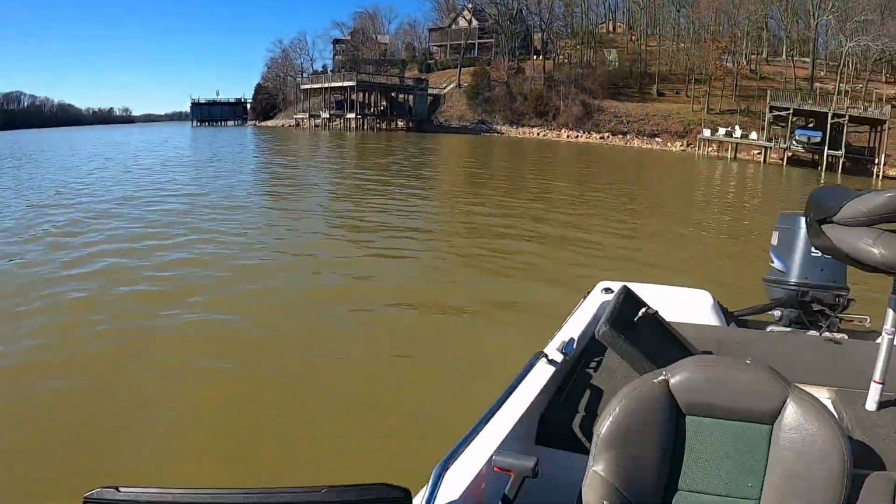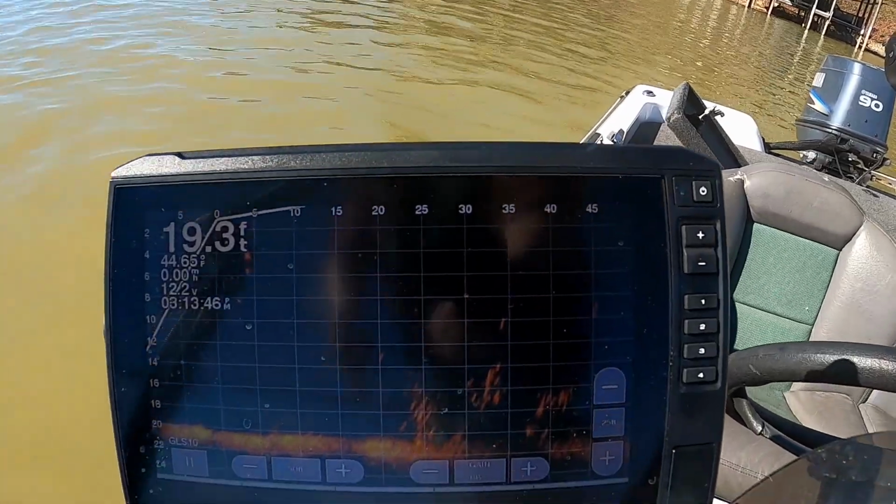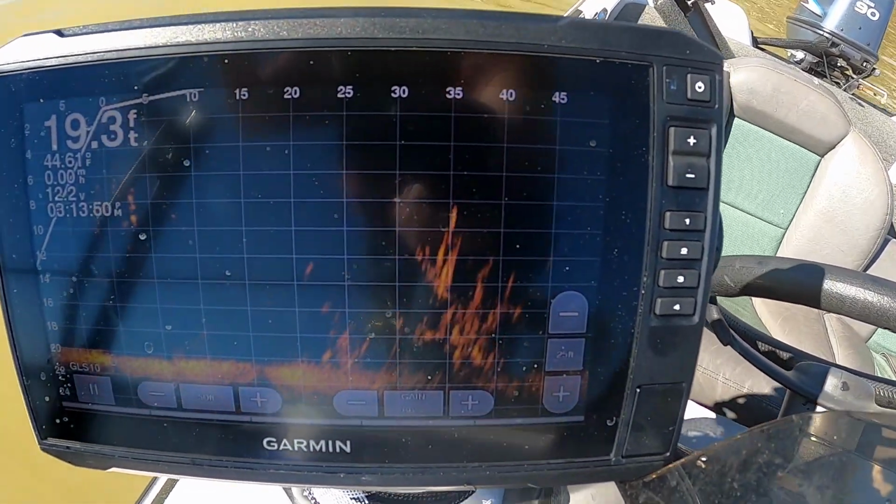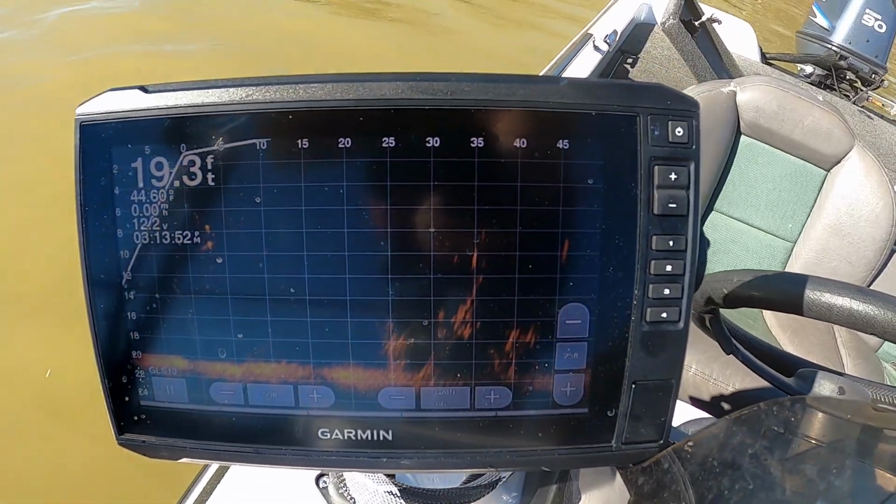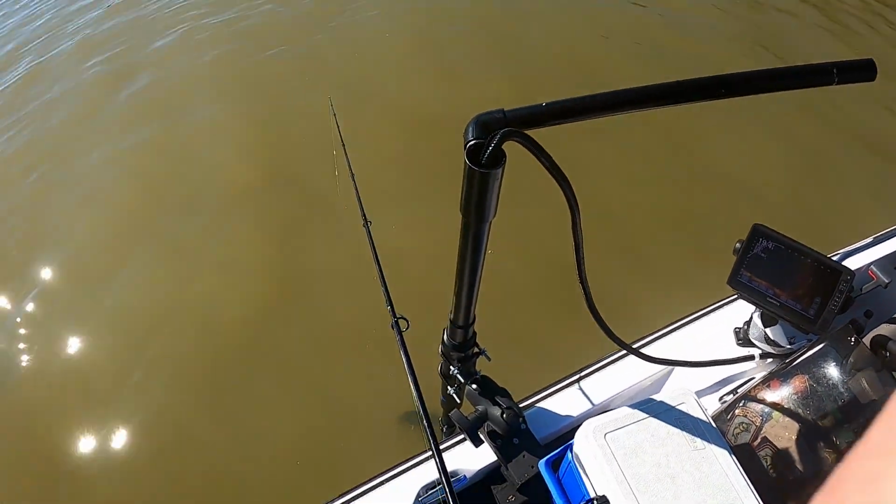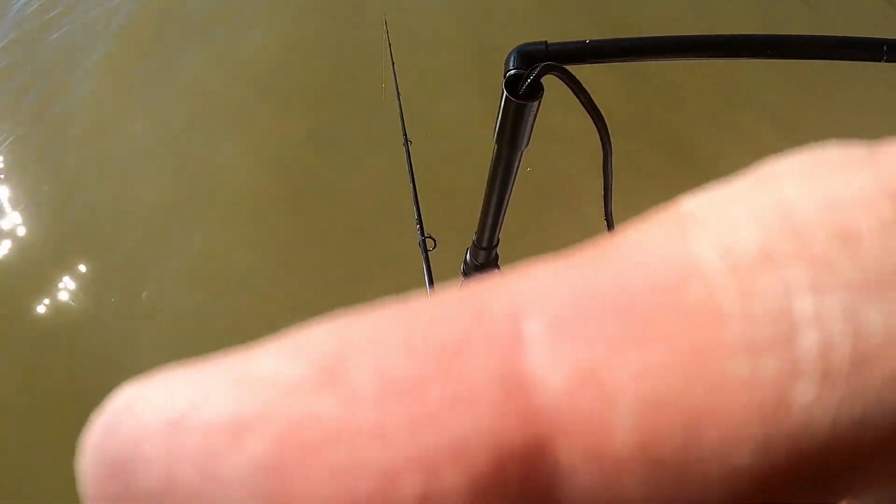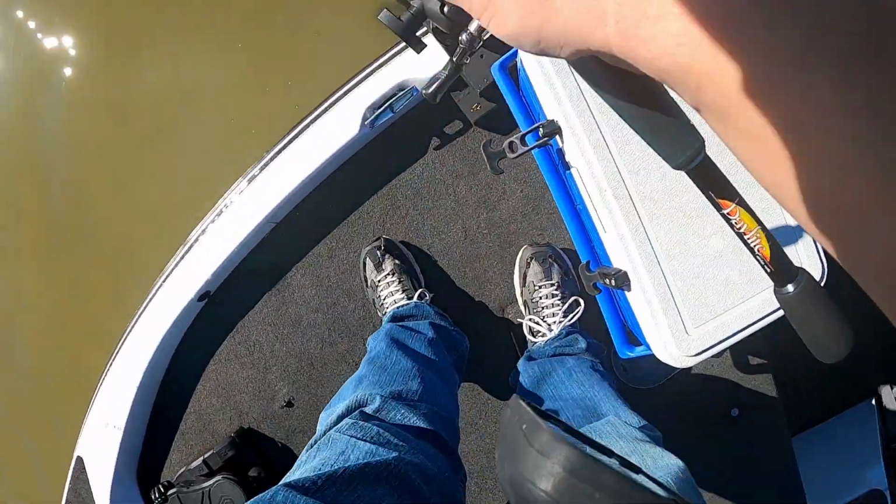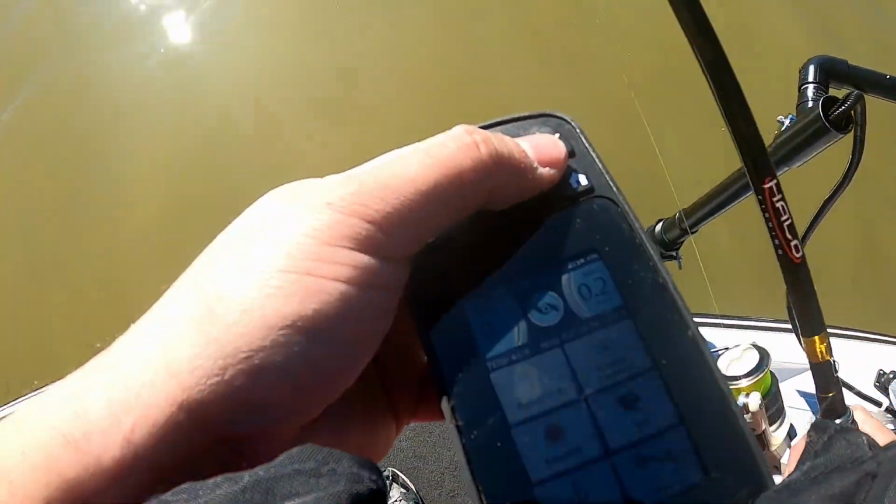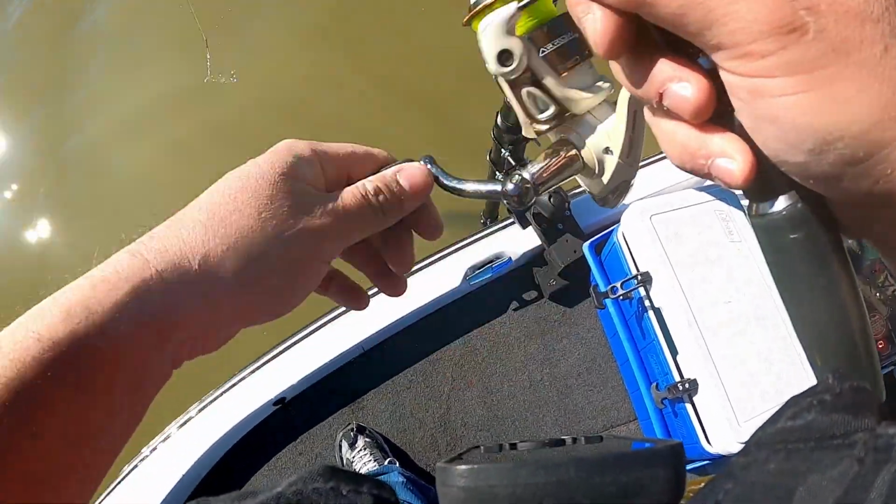So the difference in a good day and a bad day could be getting into a good school. So look at that right there. So all those marks. So we're going to try to get in without spooking them. Alright. Now let's spot lock. Ease ourselves over.